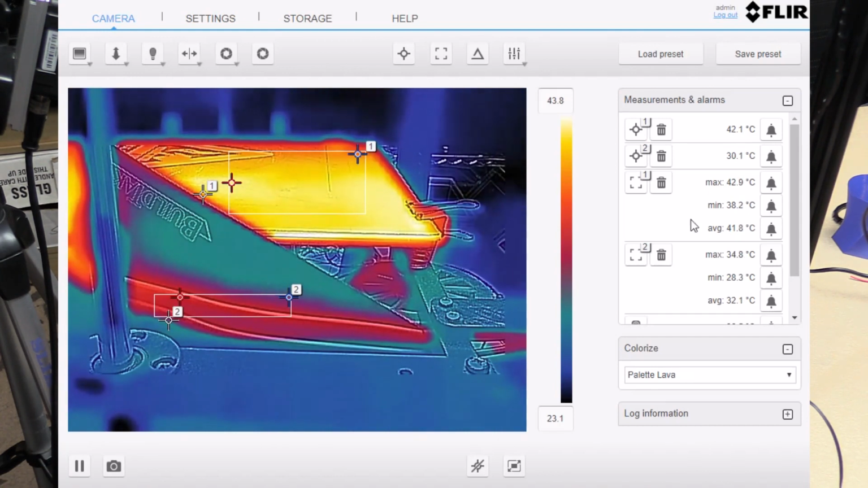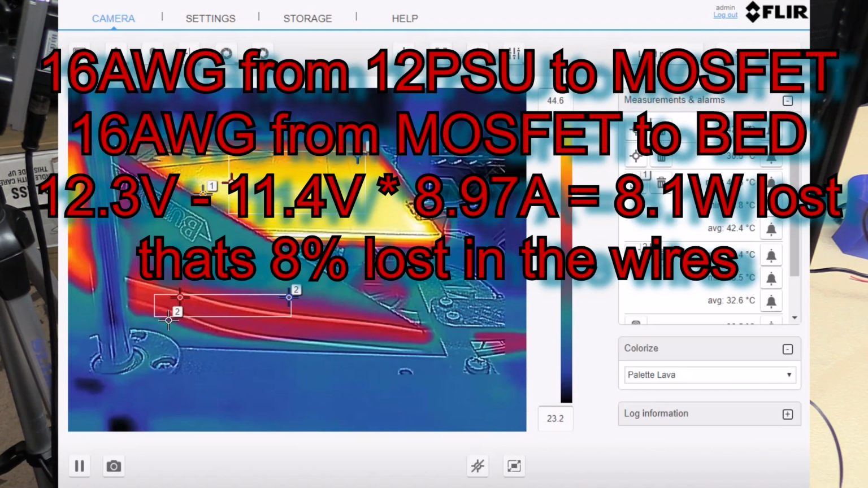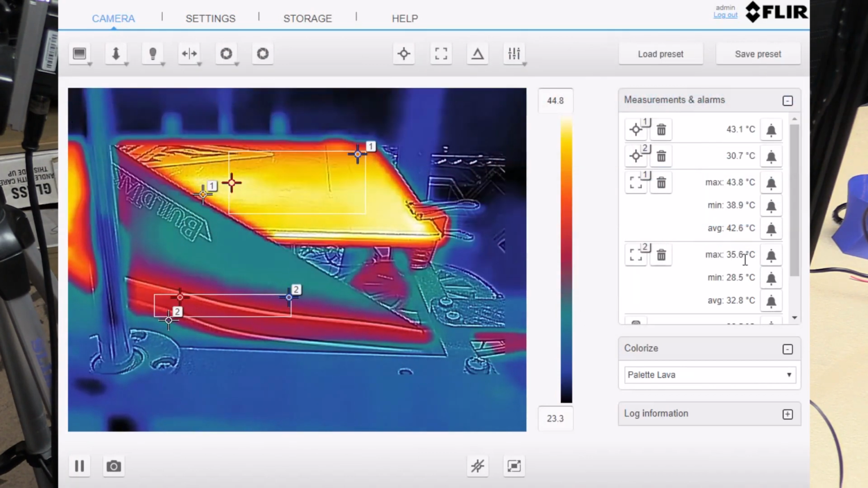So you can see we're up to about 42 degrees. And I know that it's going to barely get to even 50, so I'm not going to bother trying to push it even further. Now what I am using is 16 gauge wire all the way through right now. So I think that's probably enough of that. So we know that the wiring is getting up to about, where is it? It's box number 2. 35 degrees at its max.